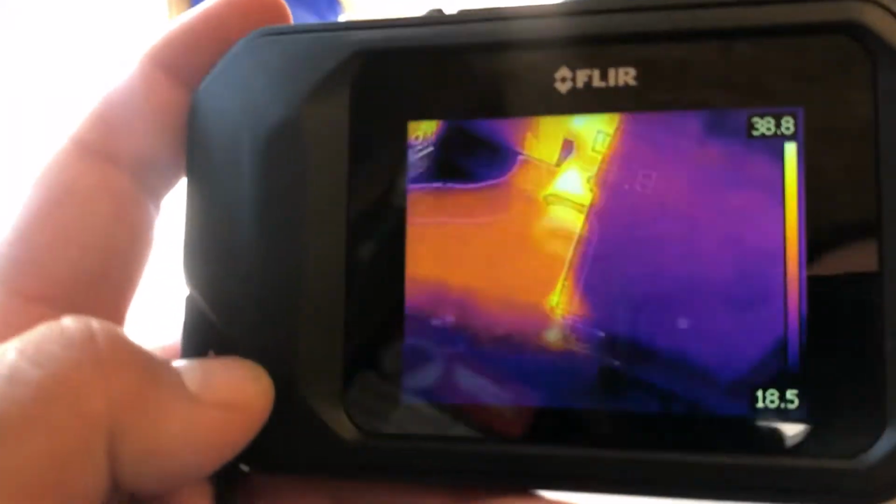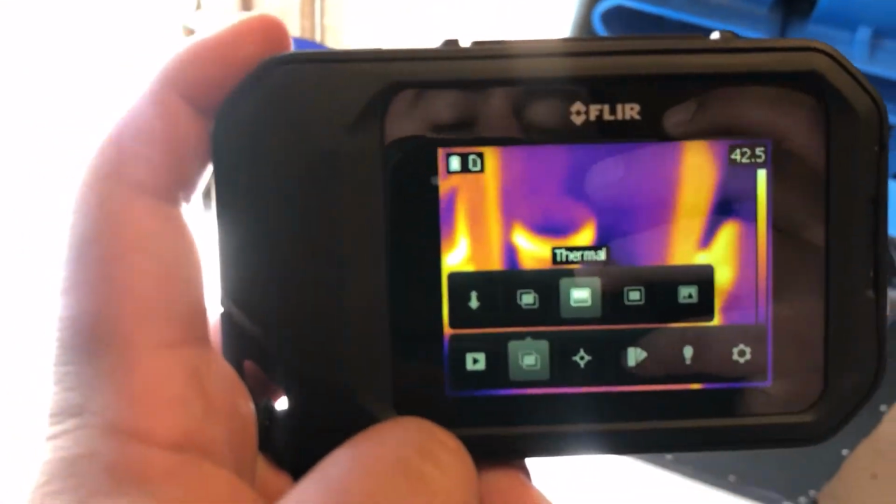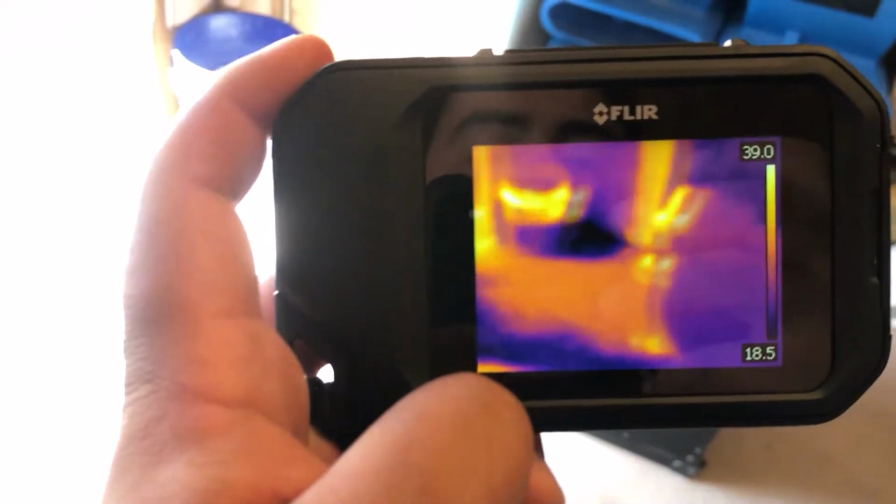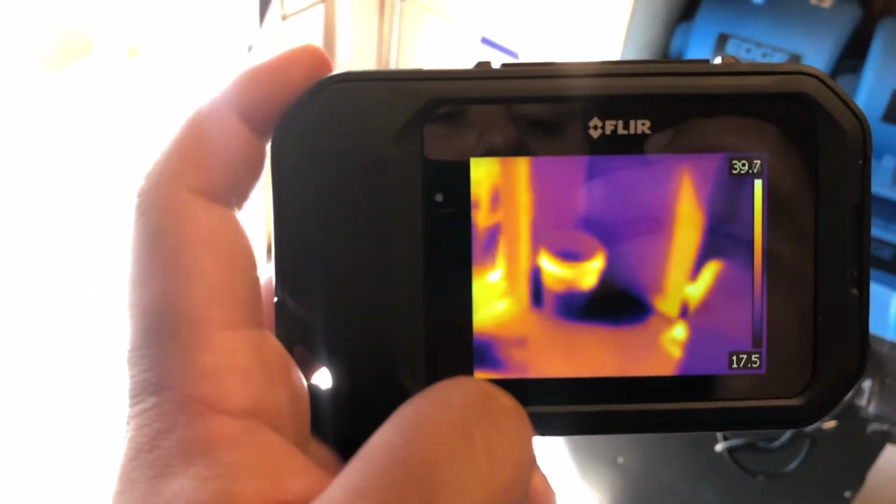So some of the other modes that it has. Strictly thermal. And this is pretty much like thermal MSX, except it doesn't provide as clear of a picture.